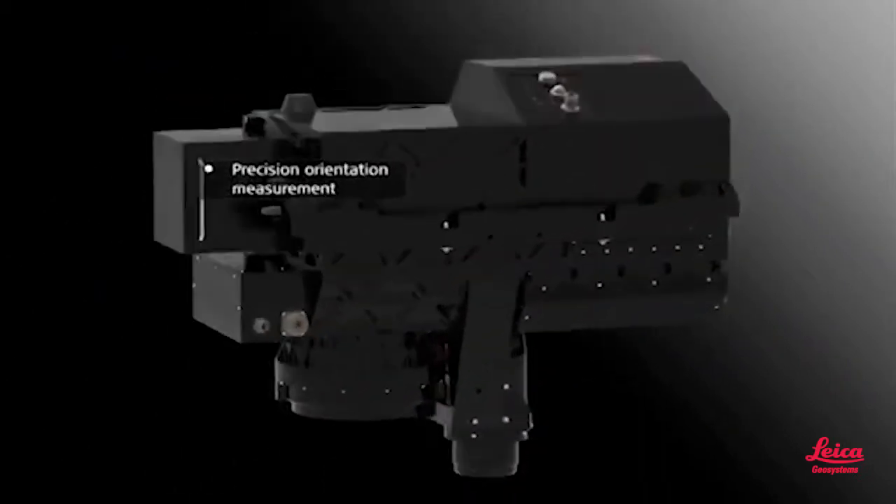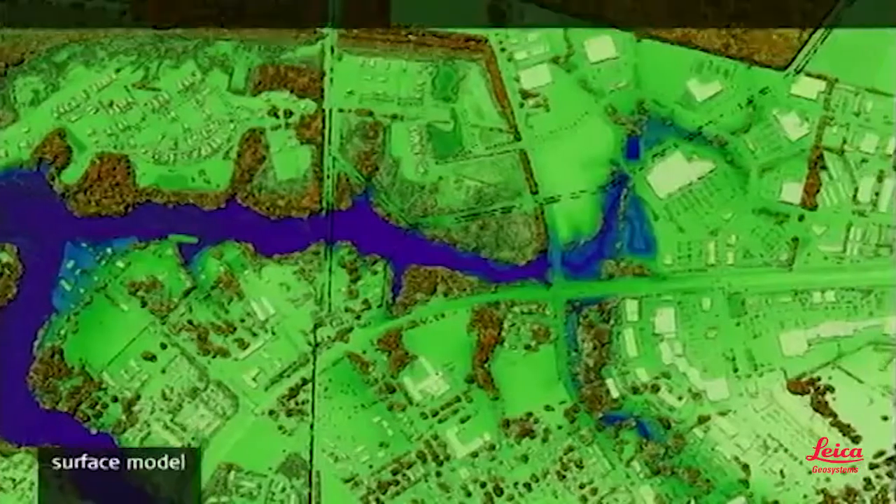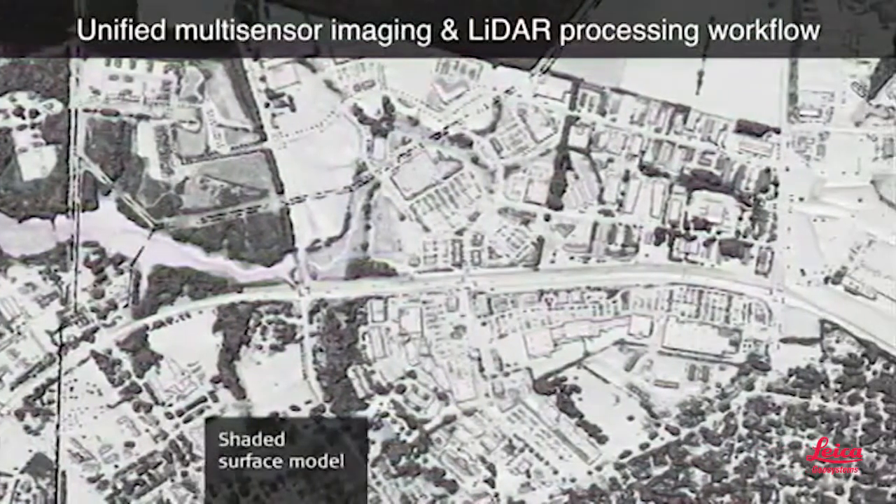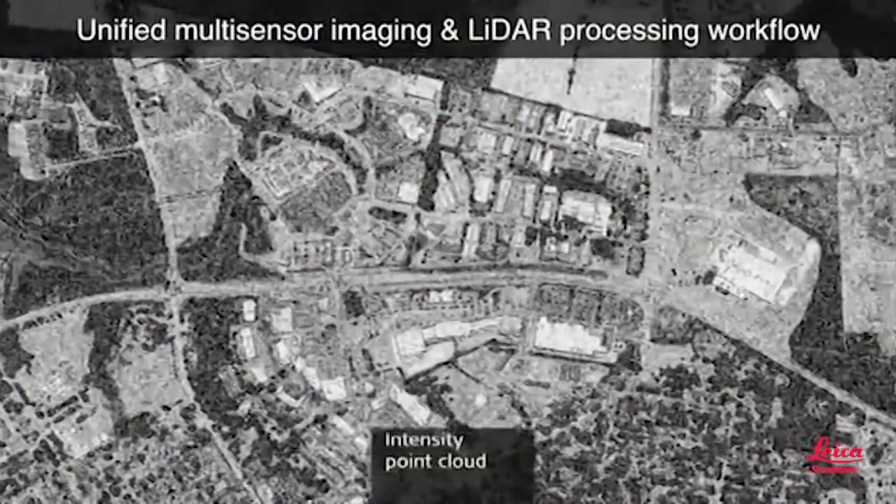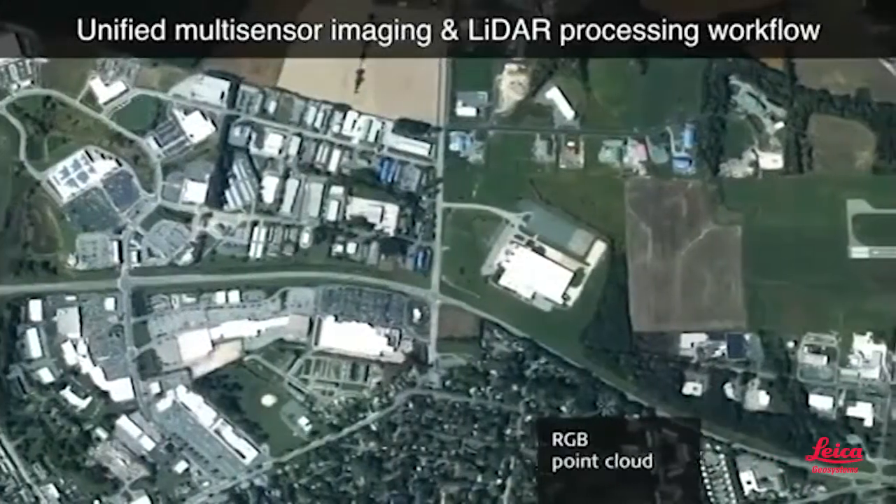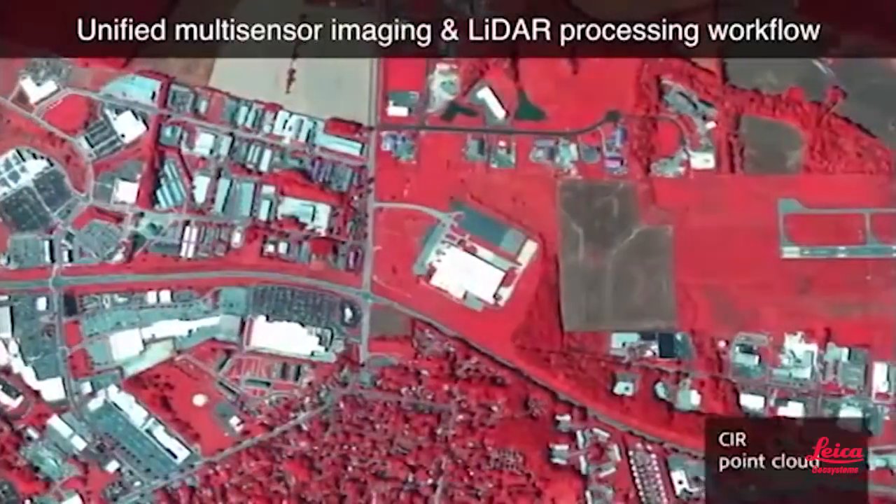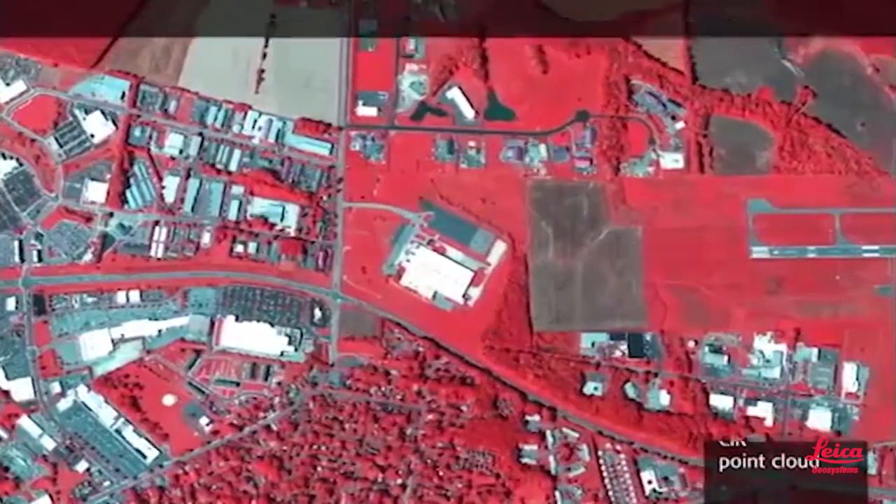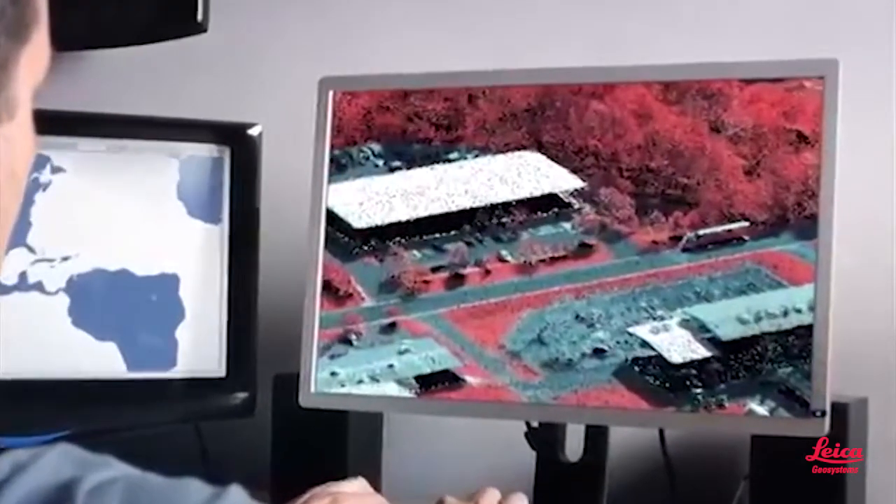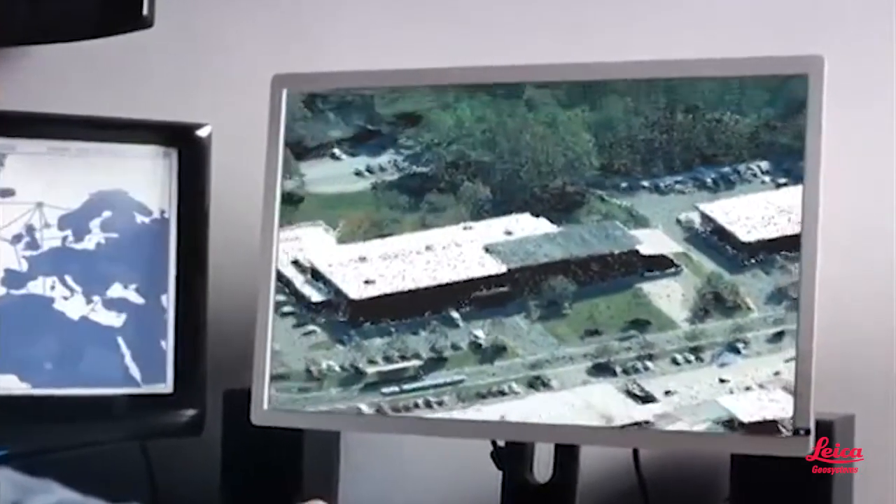And as a result, we have the ability to expand the amount of data people can collect and how rapidly they can collect it. So it's a very efficient system, allowing us to collect up to 6 million points per second. Now, the SPL 100 is not replacing the ALS 80, the linear mode LiDAR sensor by Leica Geosystems. It's still very field proven and very effective in the field.